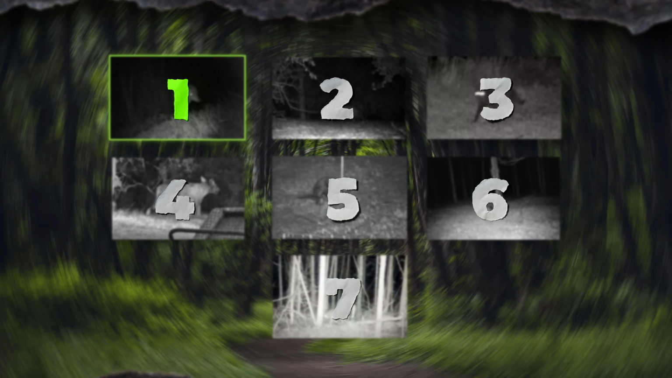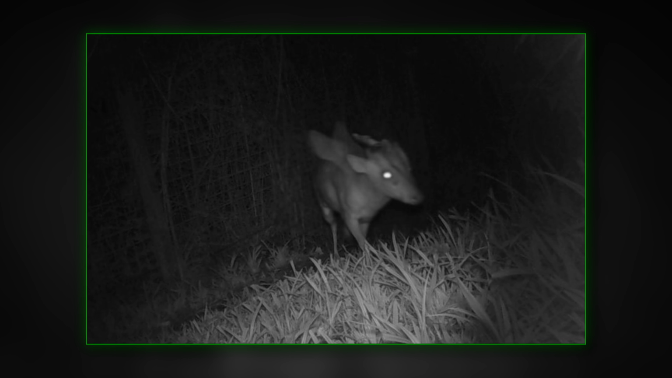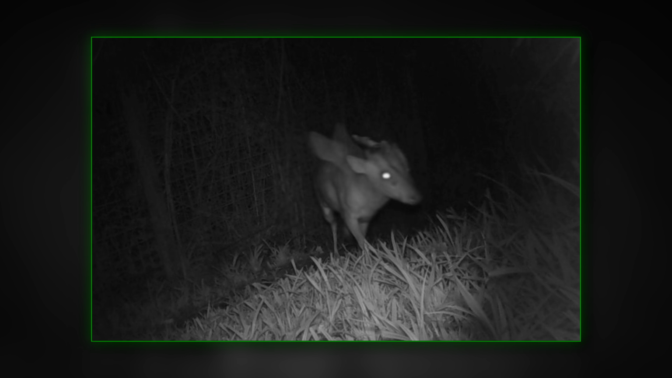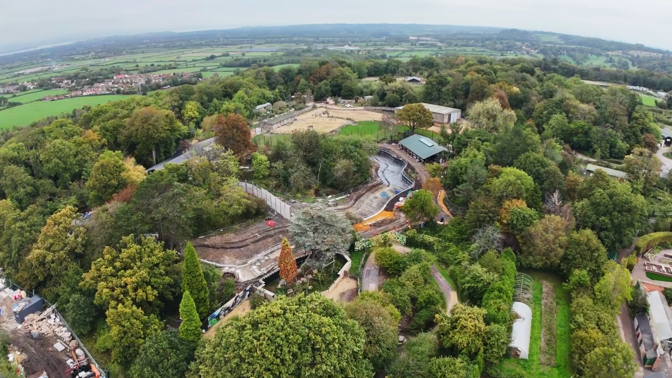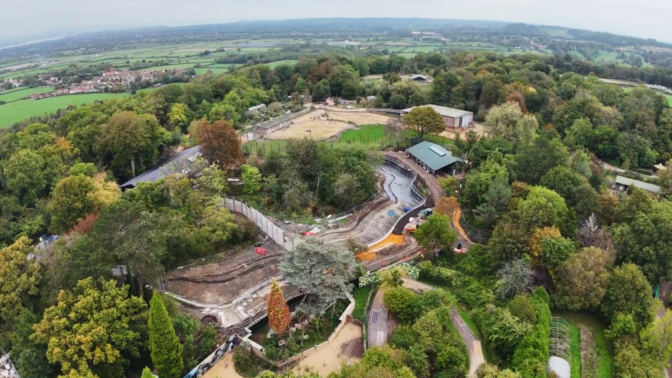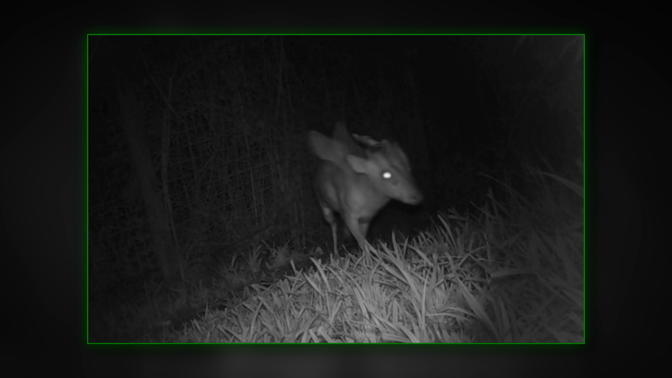Let's get into animal number 1. So this just looks like a muntjac mixed with a unicorn mixed with a pegasus. This photo was taken in the Bristol Zoo's Woodland area in England. The zoo has no idea what it is. They don't know if it's an extinct animal or an escaped animal. It looks like a laboratory experiment to me.